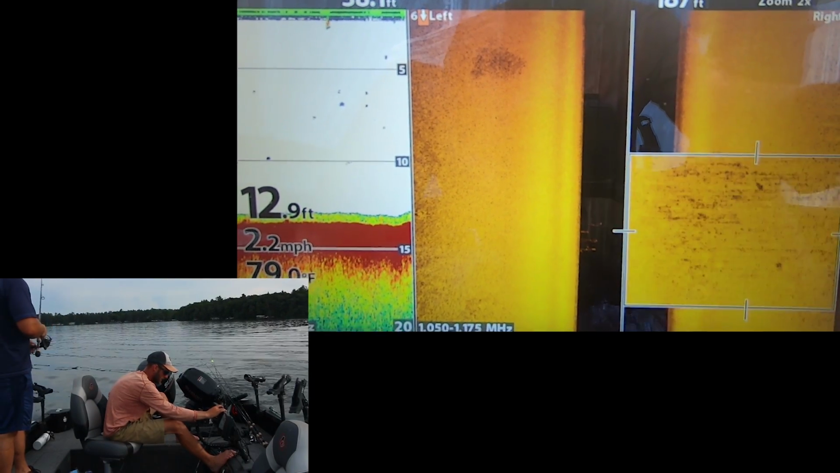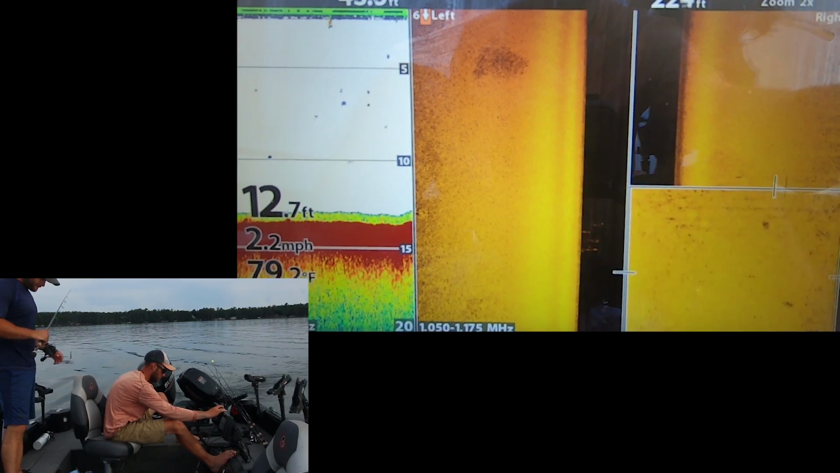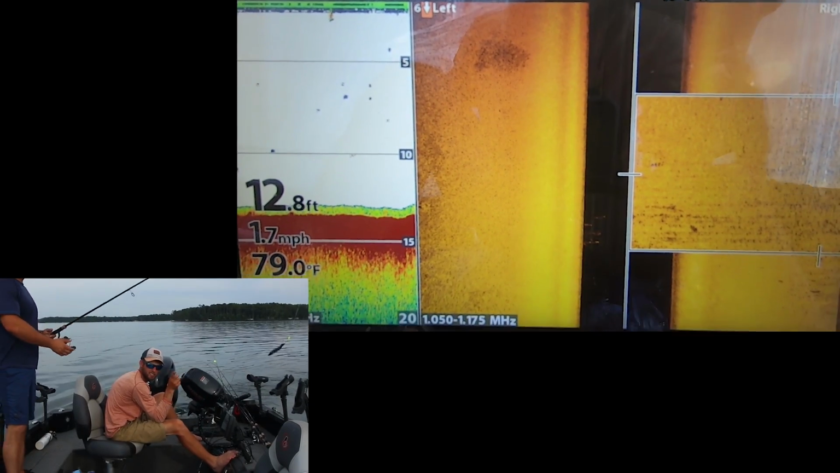This is going to be a pretty quick, easy one to fish because it's not a large spot really. It's just one little patch of weeds that a few fish are relating to. So we dropped the waypoint. Now we're going to work back through with the trolling motor, cast off the left side, and see what we catch. Stay tuned.